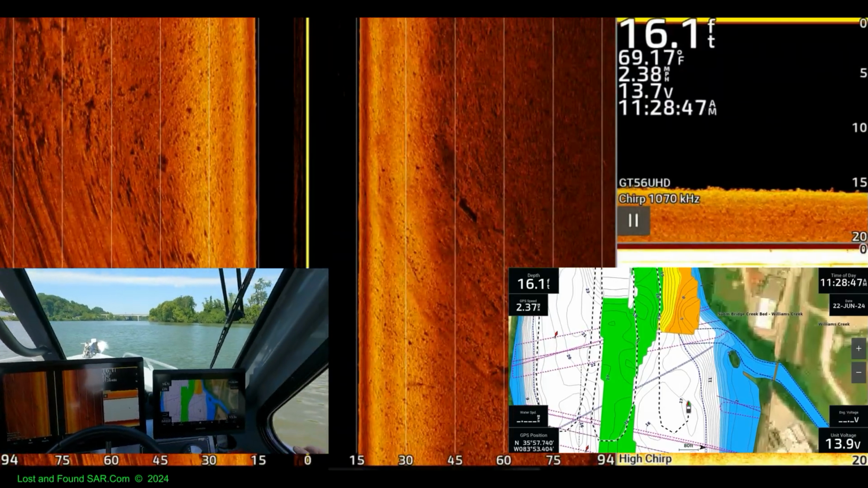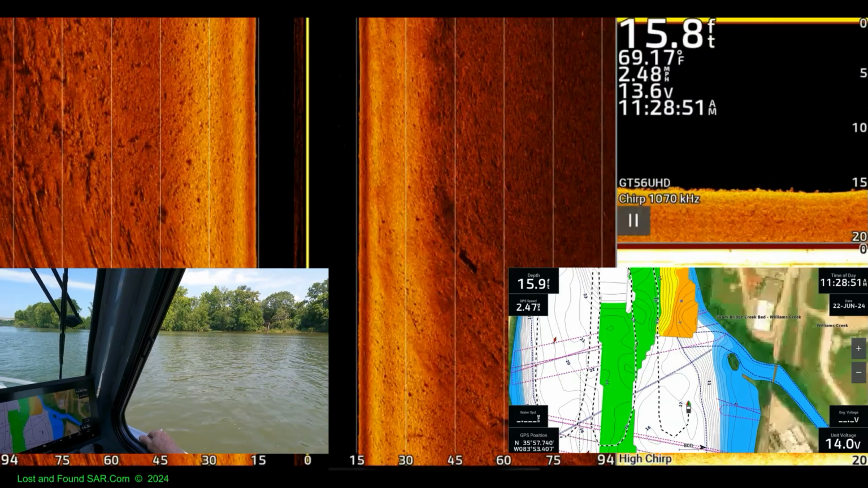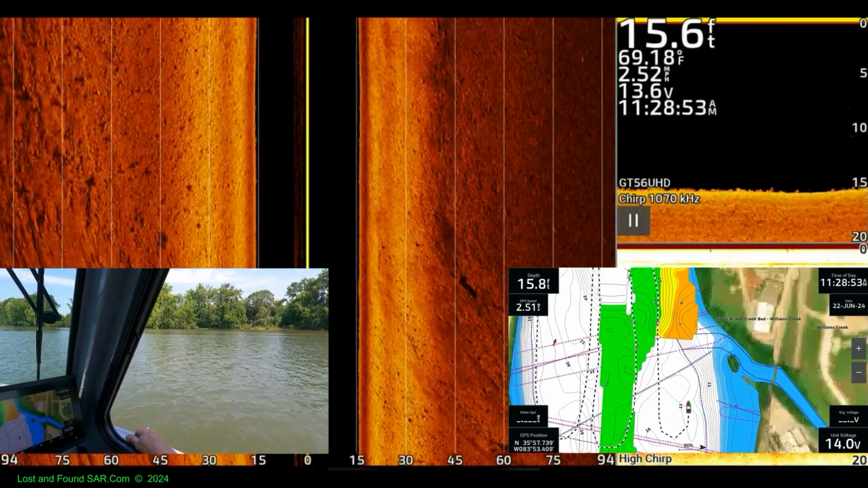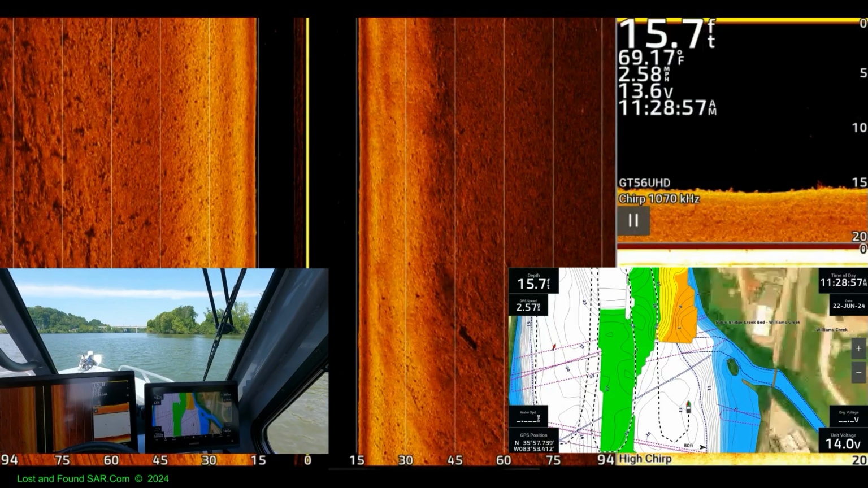You getting bored enough to drive yet? Here's that little island. Yeah, you can barely make it out. You got to study it to make it out. Yeah, you gotta look at it. Don't look like much.